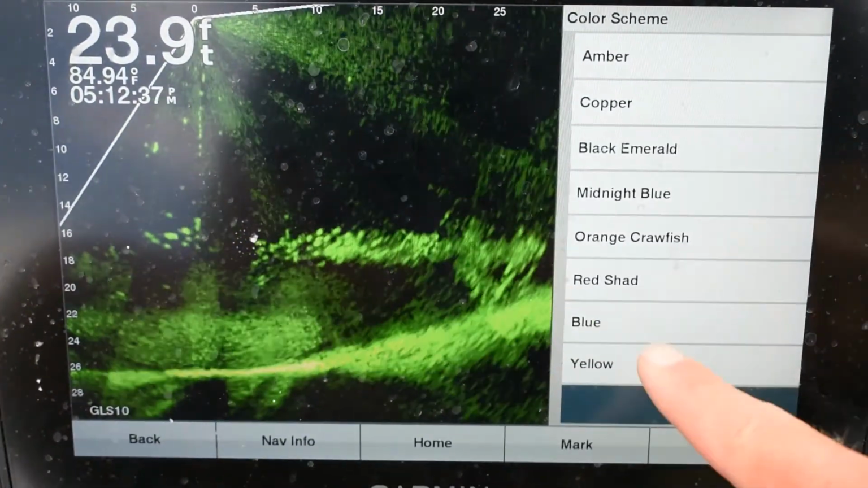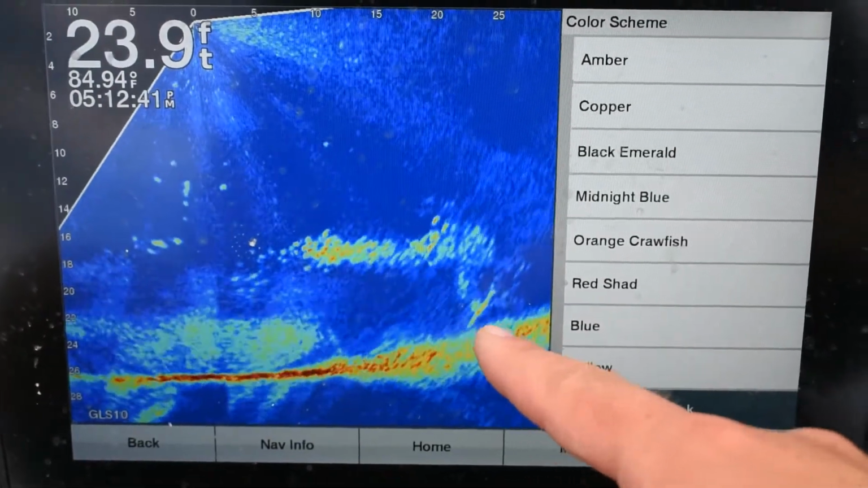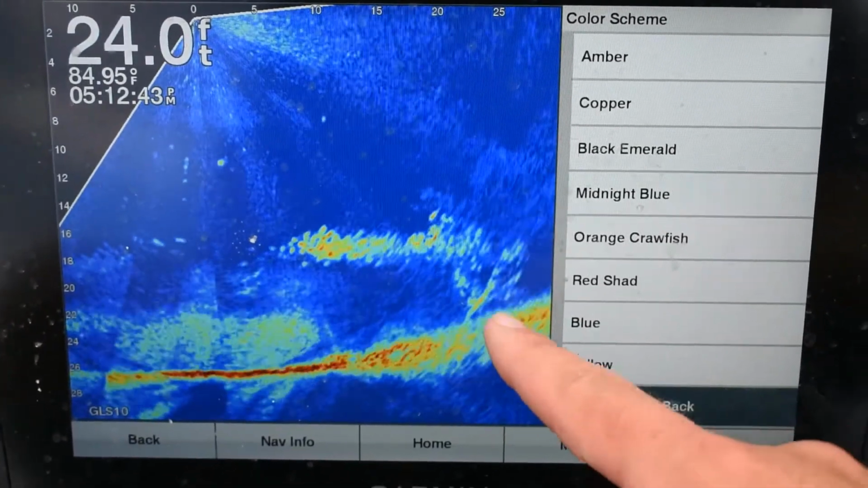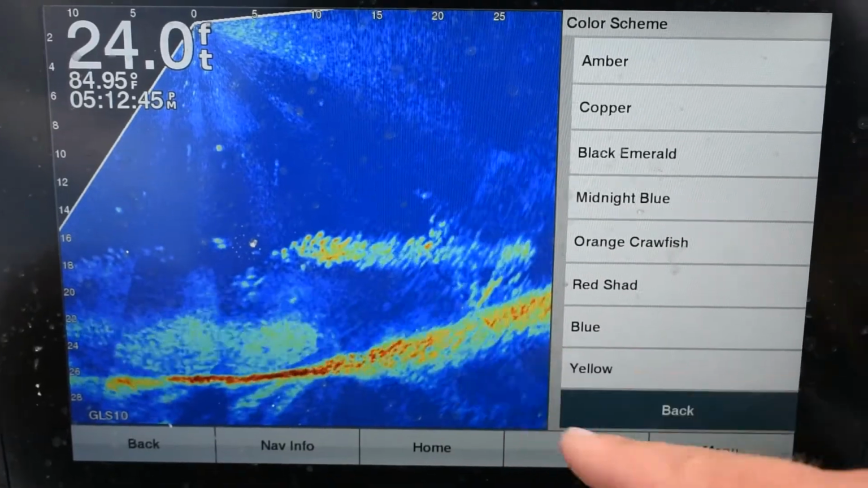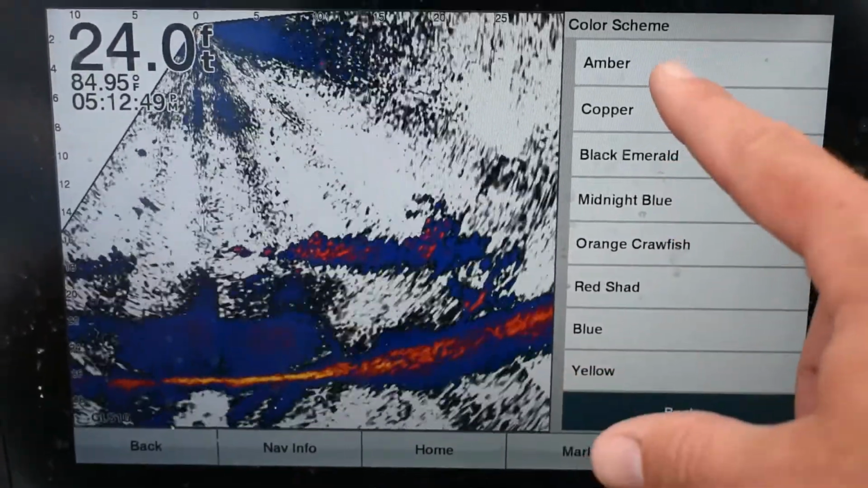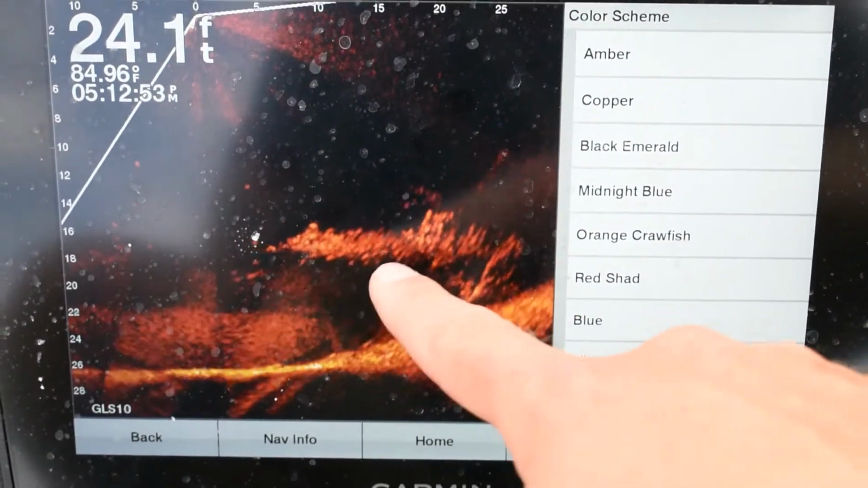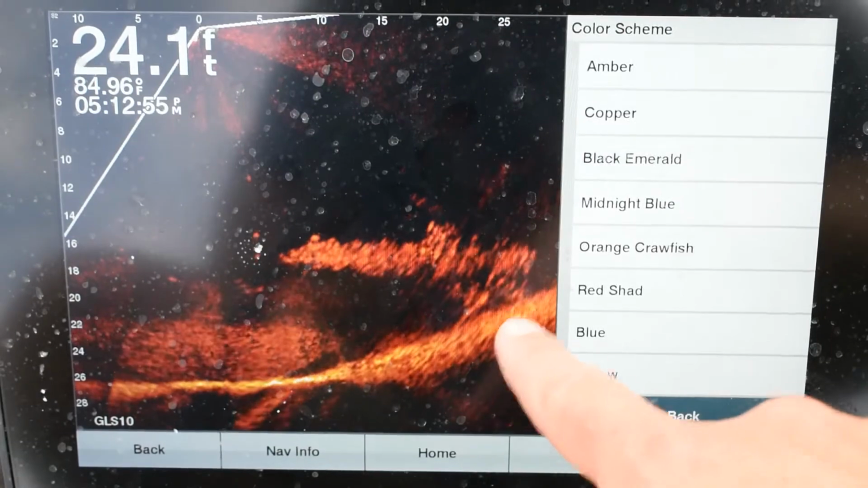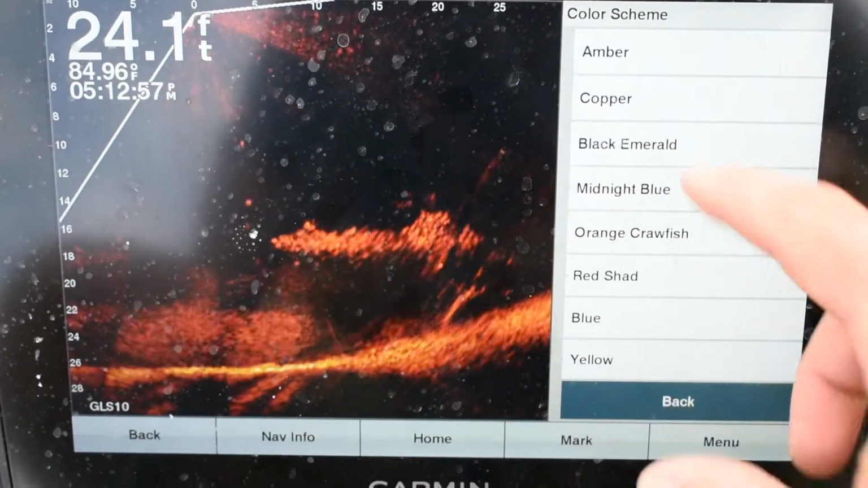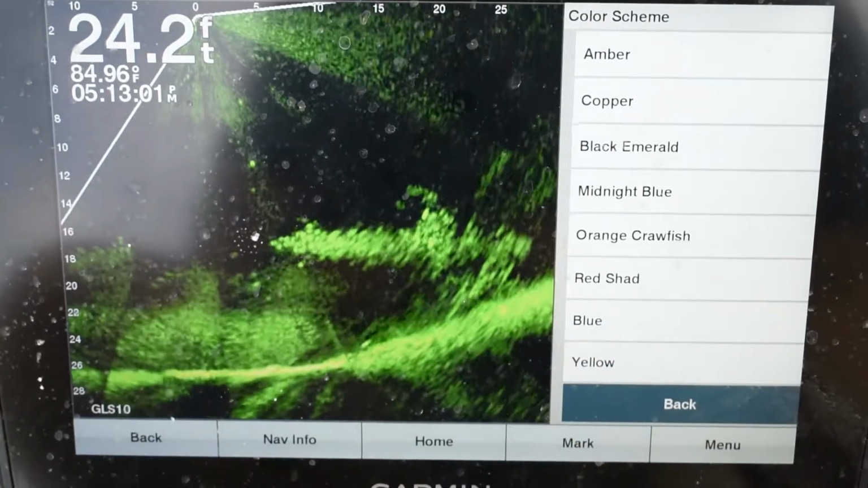Okay, here's some structure on the bottom. This is what that structure is going to look like. Kind of hard to see the difference between your structure and your fish with blue or with yellow. But when you go to amber, you can see all these little jokers swimming around holding to this, and you can still see your tree branch or whatever that is. It's like black emerald. It seems like everything just shows up better with black emerald.